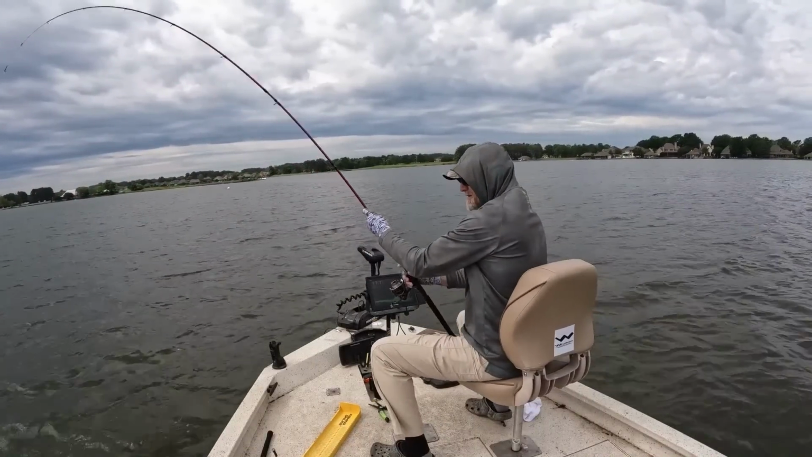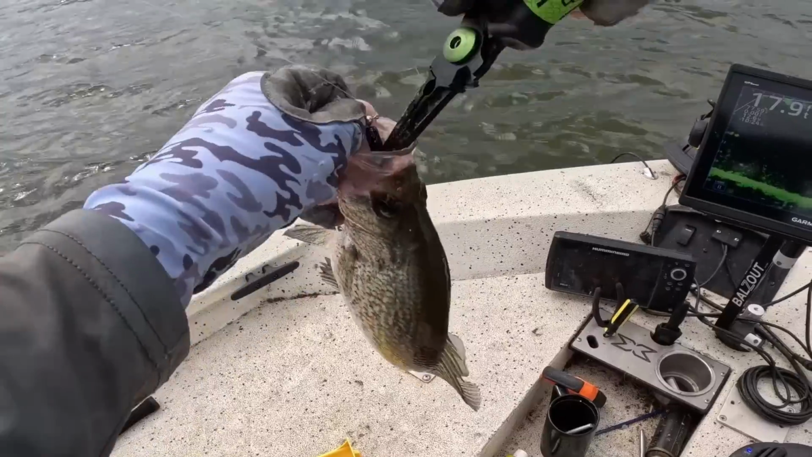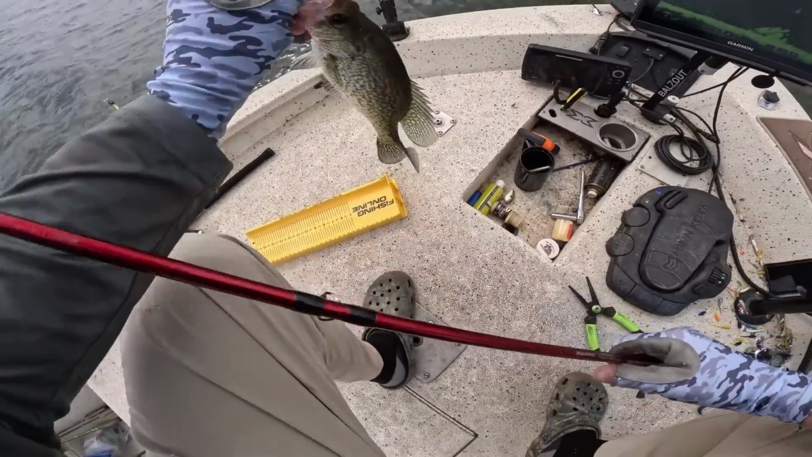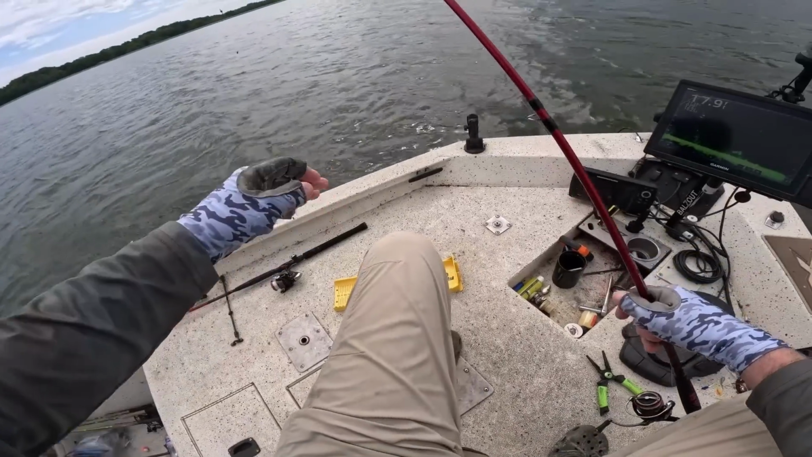Get up here, dude. Let's get in the boat. He's not torn up too bad. Not even bleeding. Let you go, little fella. Get back in there.